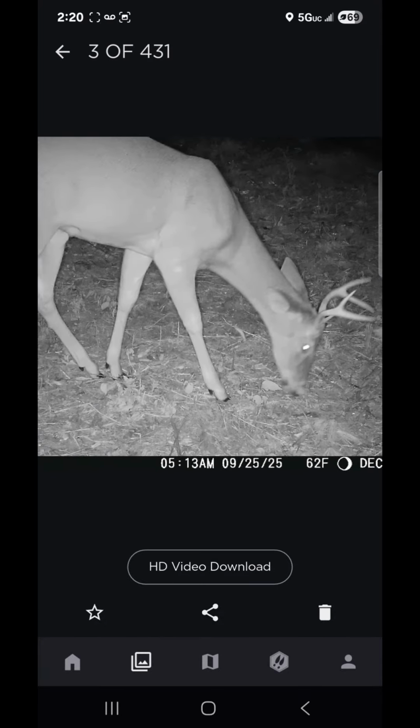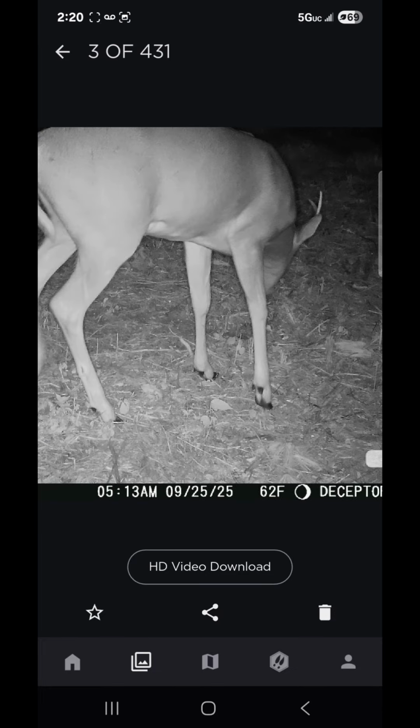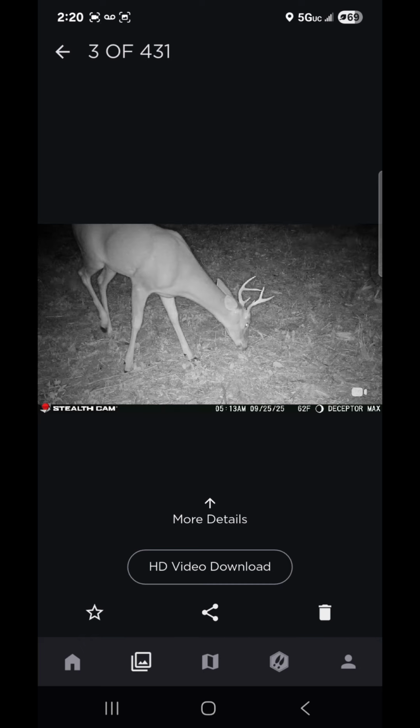This was last night. A doe. Nice little 4-pointer. 5-pointer. Yes, a 5-pointer. Okay. No, that was a 6-pointer. 1, 2, 3, 4, 5. Am I doing something wrong? No, that's a 6-pointer. It was laying down right there, I guess.